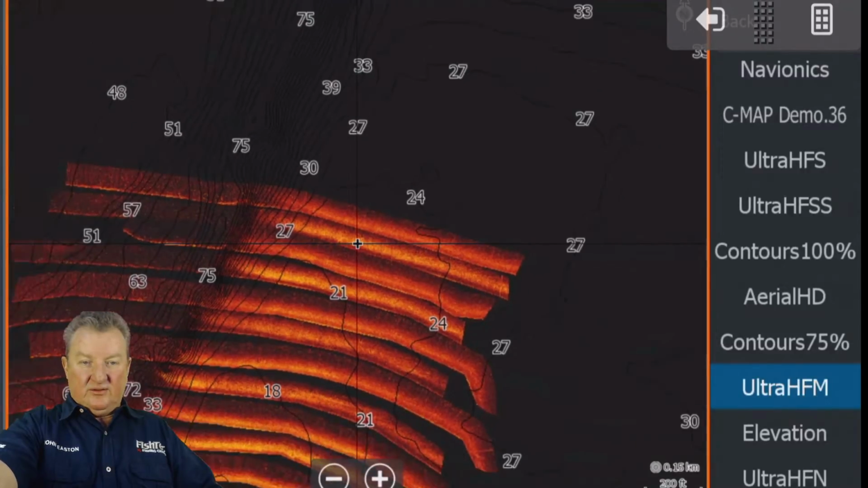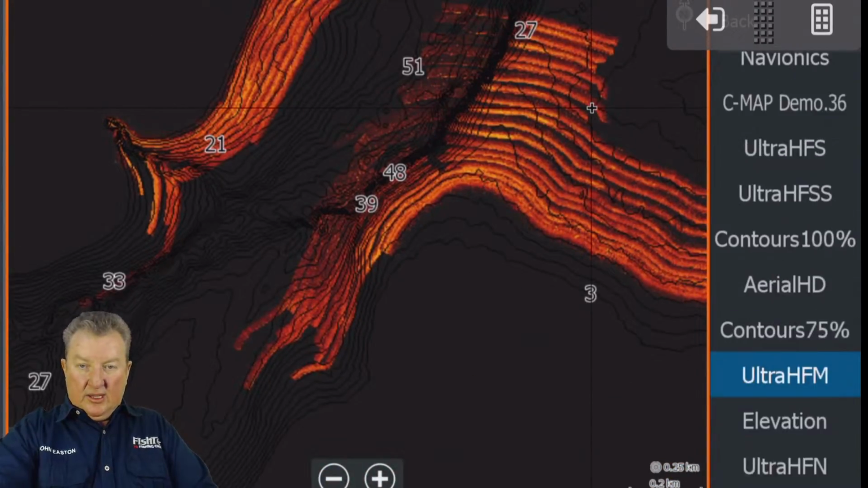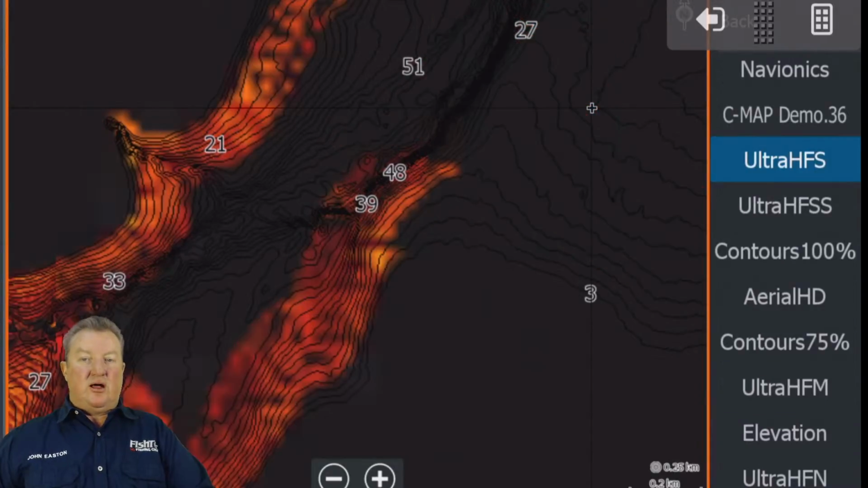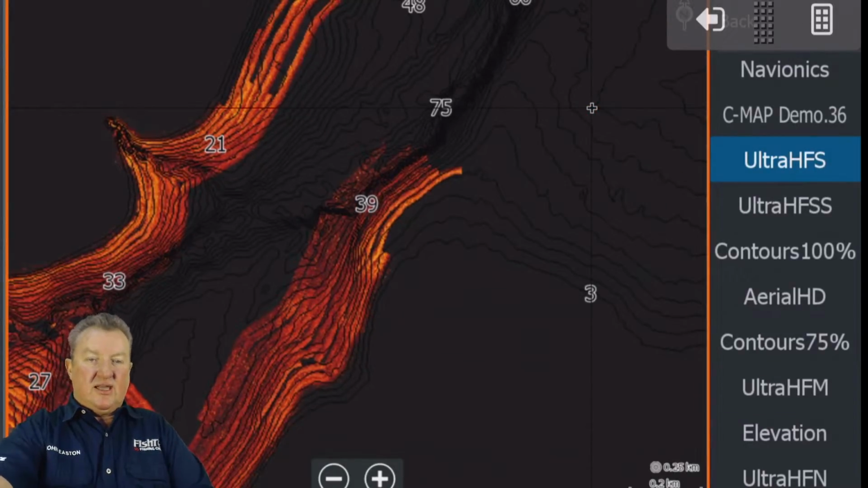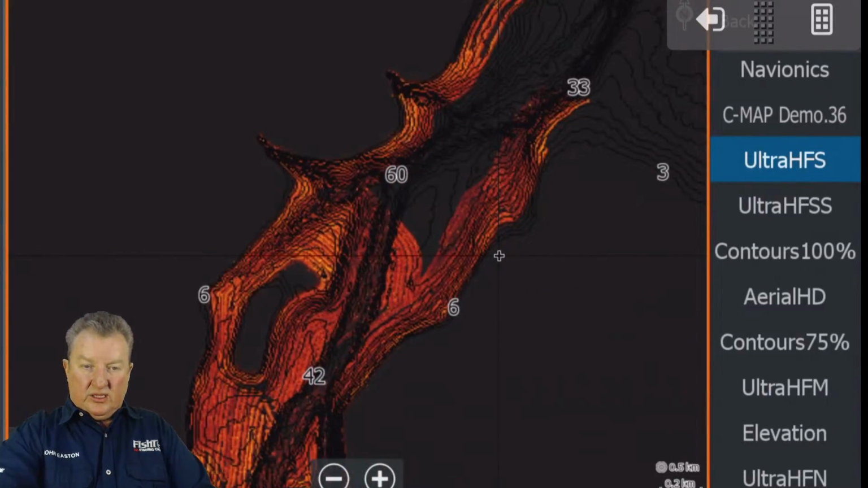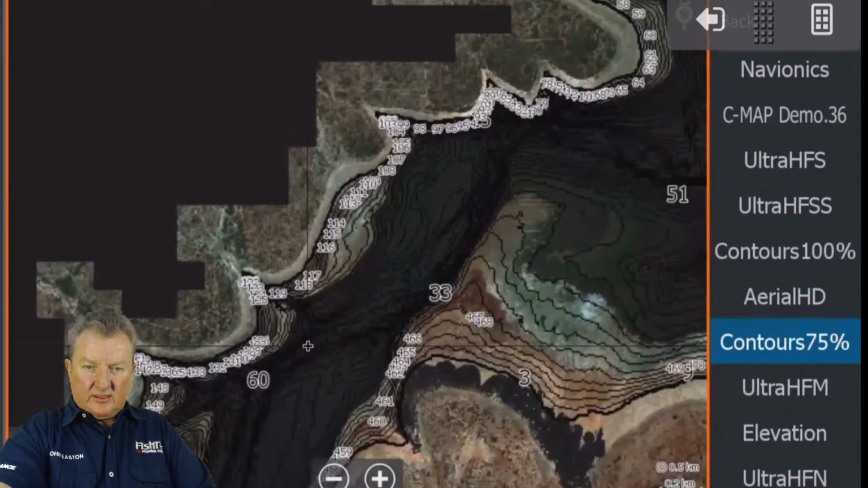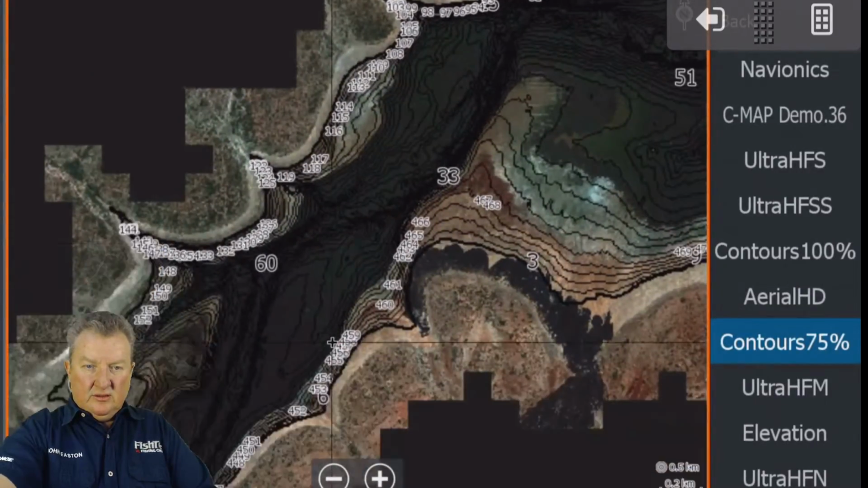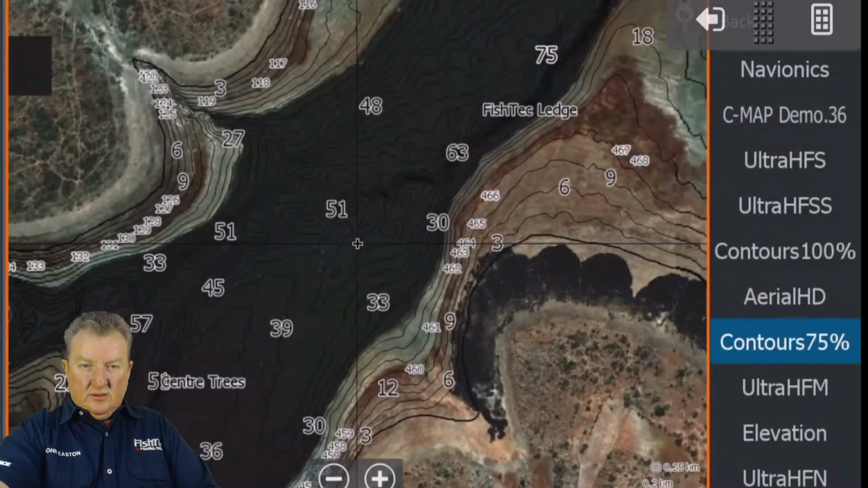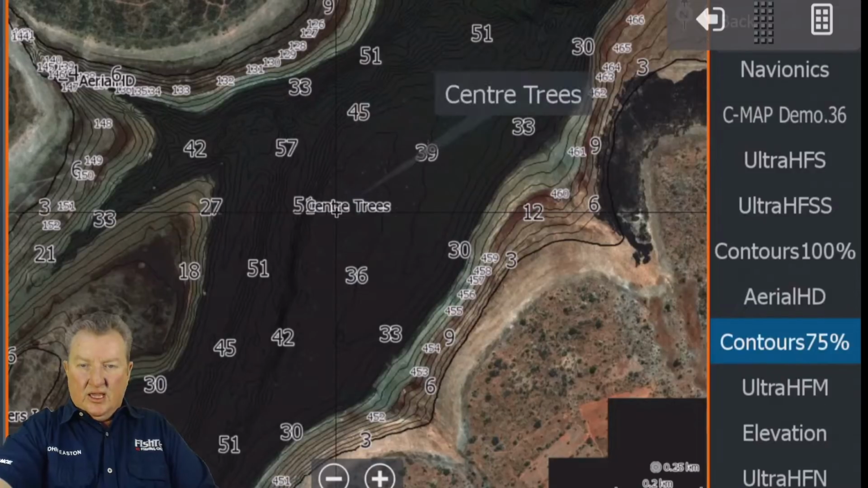Let's have a look. What else have we got? Let's move down. Then we move down to our south section. That's our Ultra HFS. And this is our next section. What is this called again? We gave it a name, trees or center trees or something like that. Let me just see. FishTec ledge, center trees. Yes, this is another one of these.